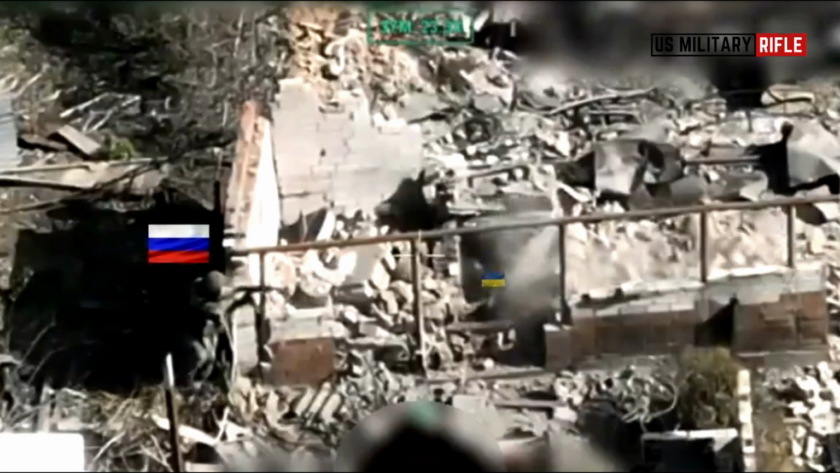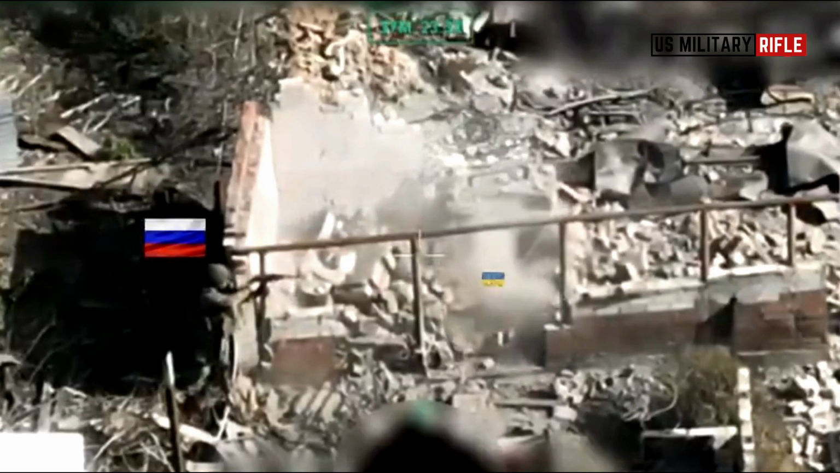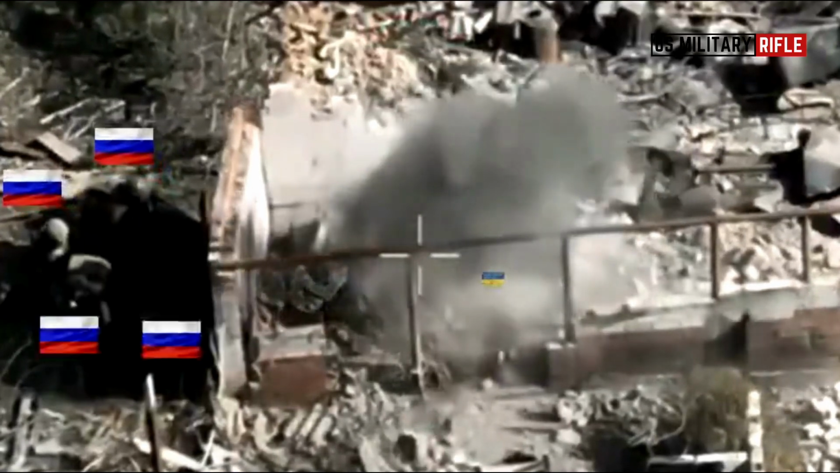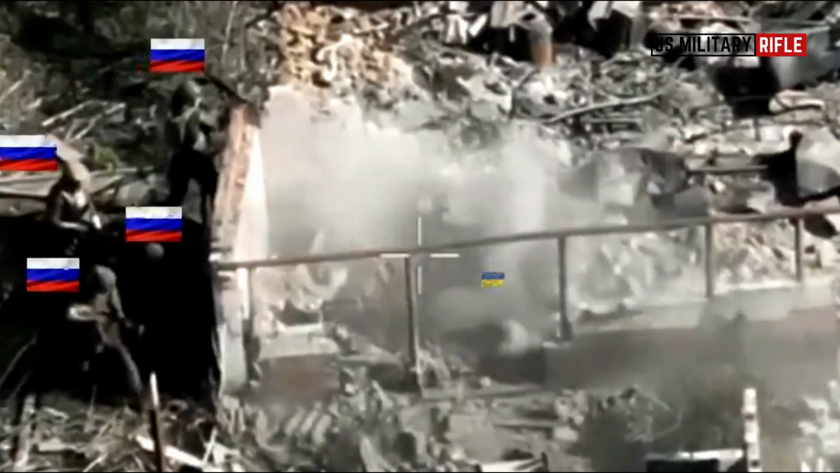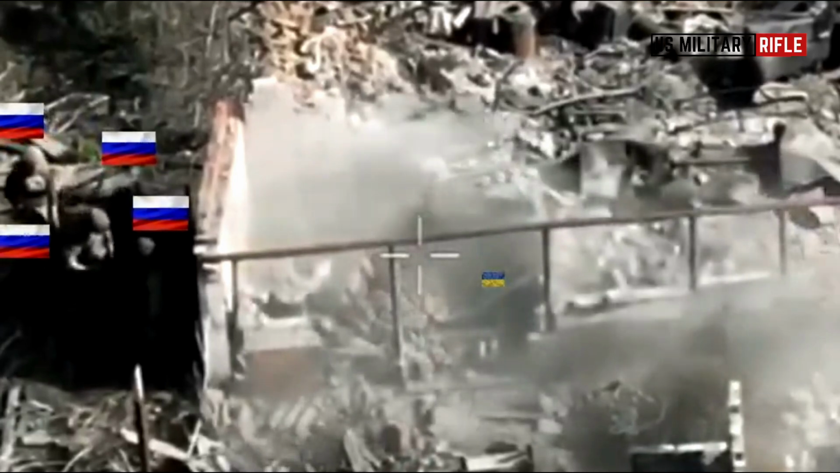With the 60th Mechanized Brigade continuing to strongly hold the line, Russians are being forced to continue their assaults in areas with either overstretched supply lines or hidden Ukrainian bunkers throughout the forest.